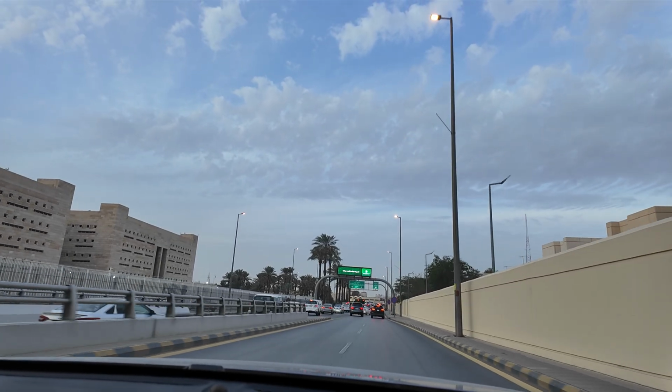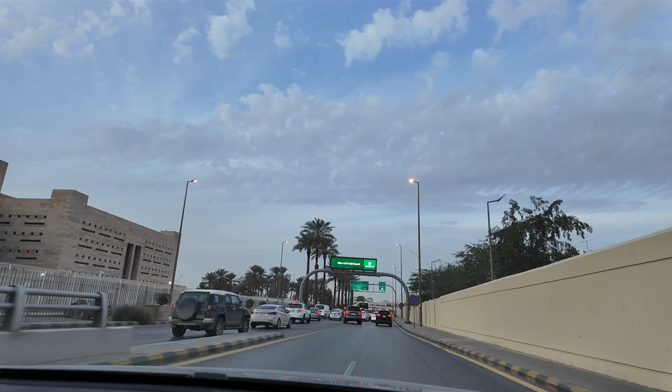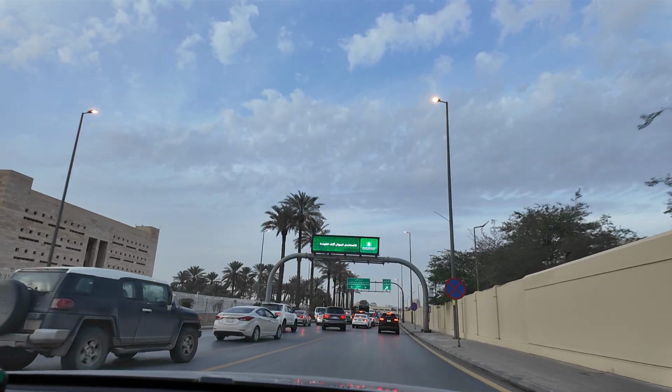Face a little bit of traffic, not a little bit, I guess a lot more than a little bit.